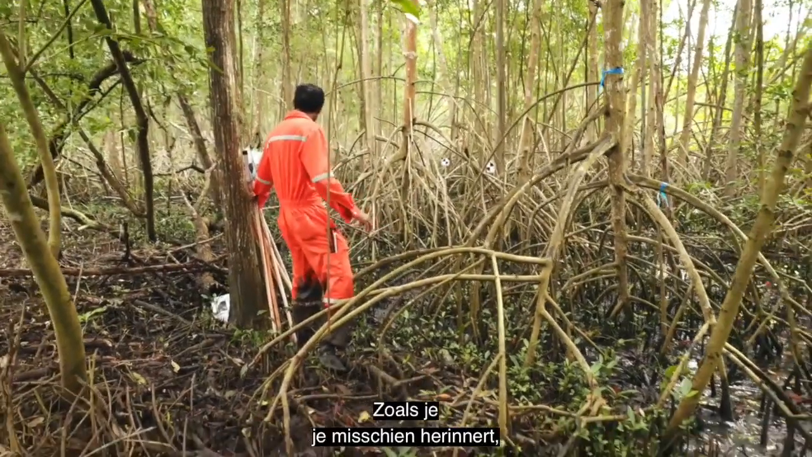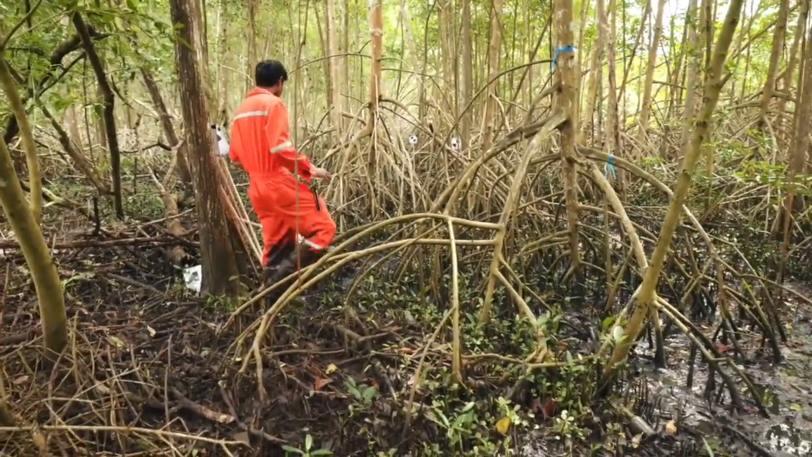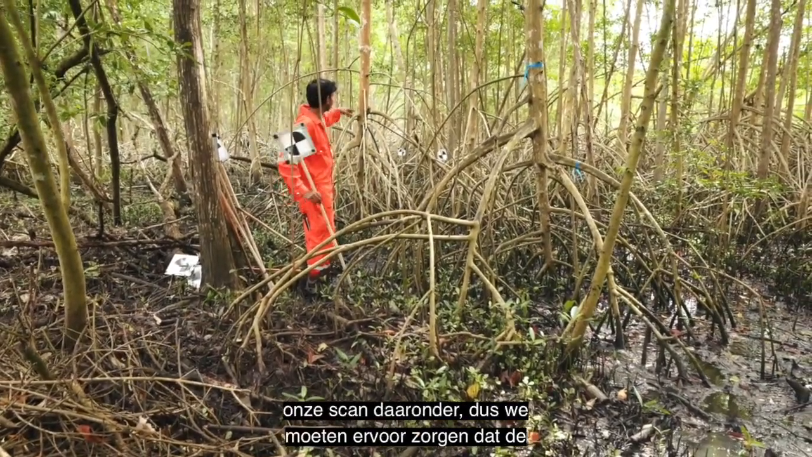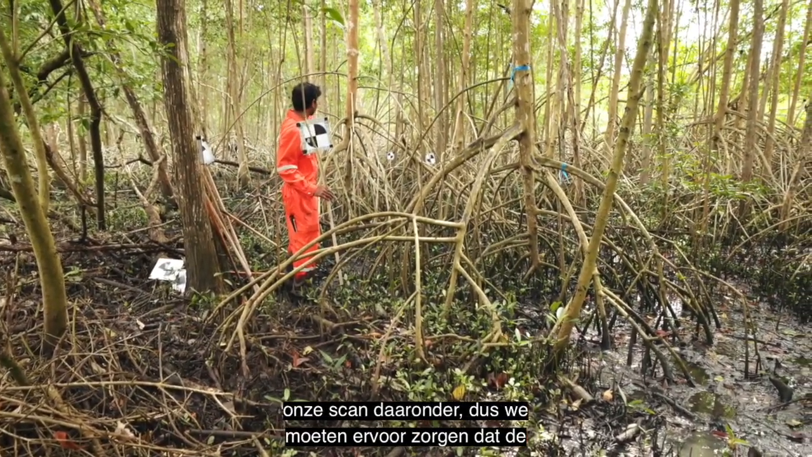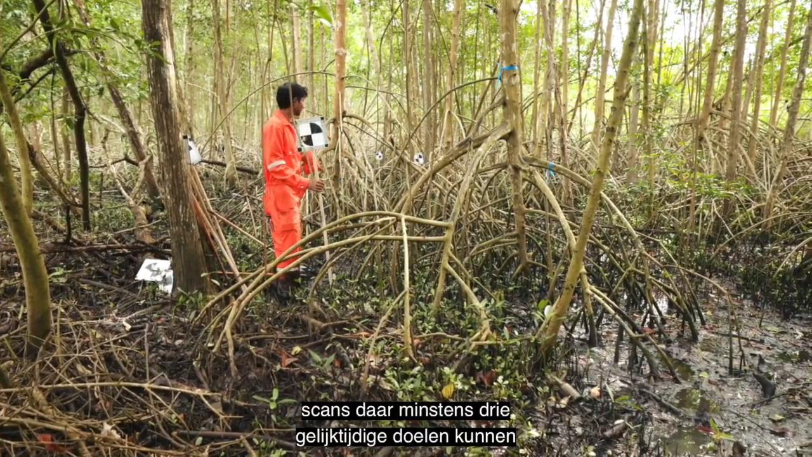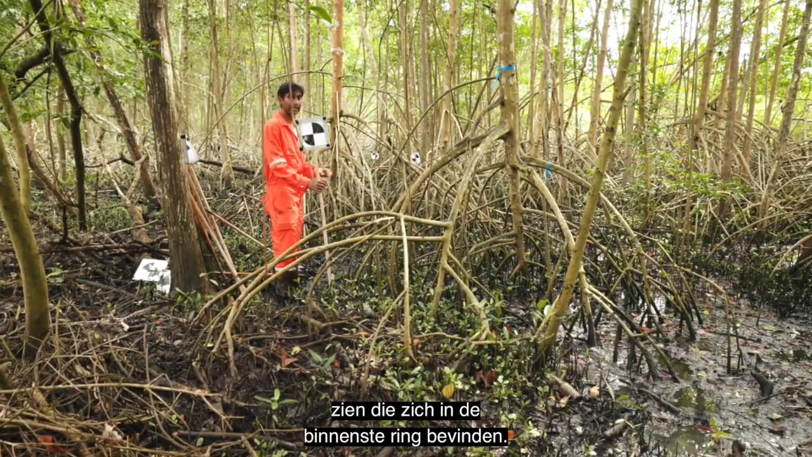So if you recall, we have some targets from our outer ring scan down there. So we have to make sure that the scans over there can see at least 3 coincident targets to a scan that will be close in the inner ring.